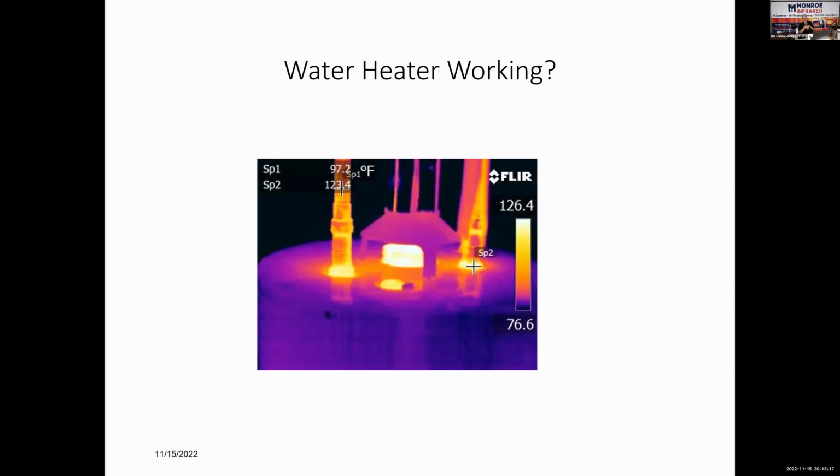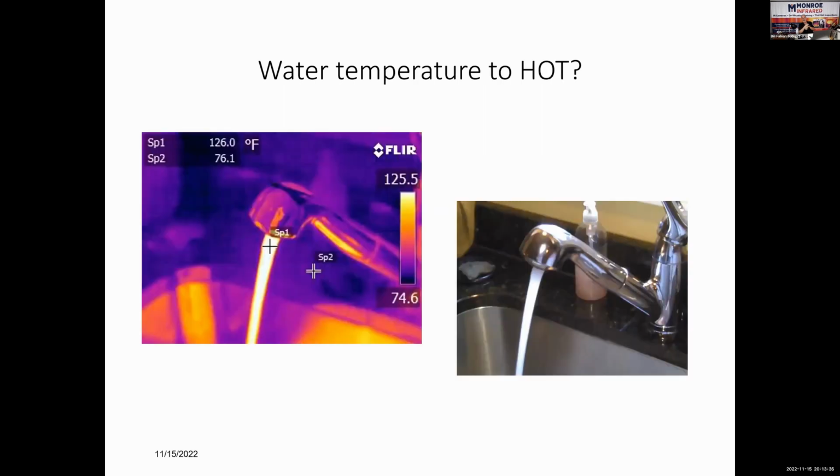Appliances, water heaters. Notice a shiny copper pipe. It looks cold. It's not. It just looks cold because that shiny copper is super reflective, has a low emissivity. Measure the water temperature. You notice this one says that water is 126 degrees, and even though I'm using a high-end infrared camera, I'm standing right next to the sink.